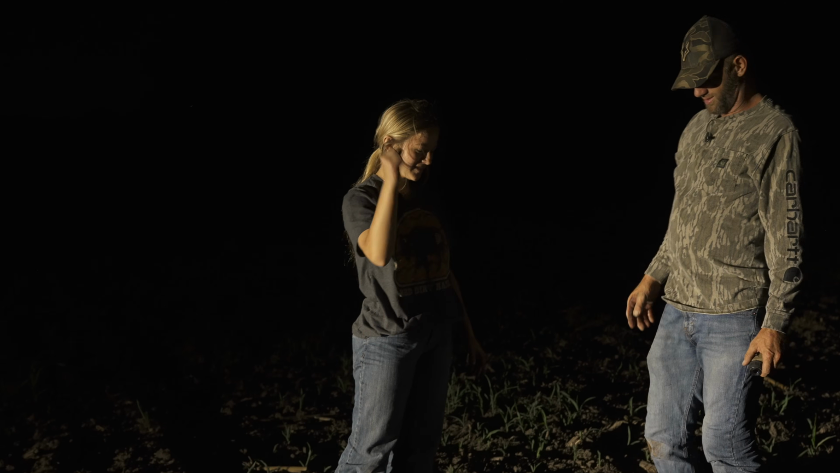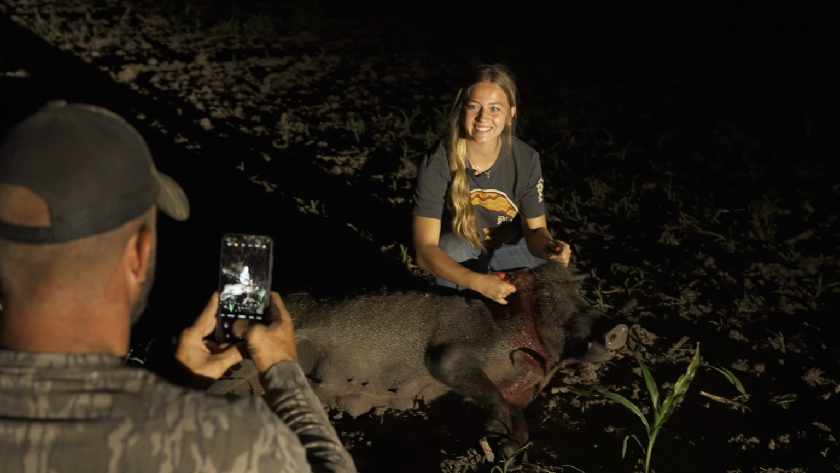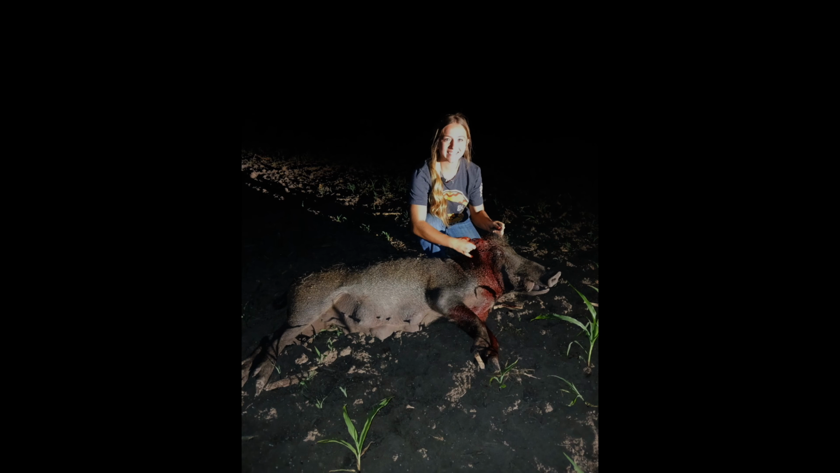There's like nowhere to grab right here. Yeah, so whenever she was little, she was terrified of blood. So we'd shoot deer or pigs or whatever, and we'd gut them and clean them. And she would have flat panic attacks over that blood. I don't know what's changed, but she got over all that. But now she's not afraid to get in there and gut a deer or a pig or get her hands bloody. So she's a girly girl.